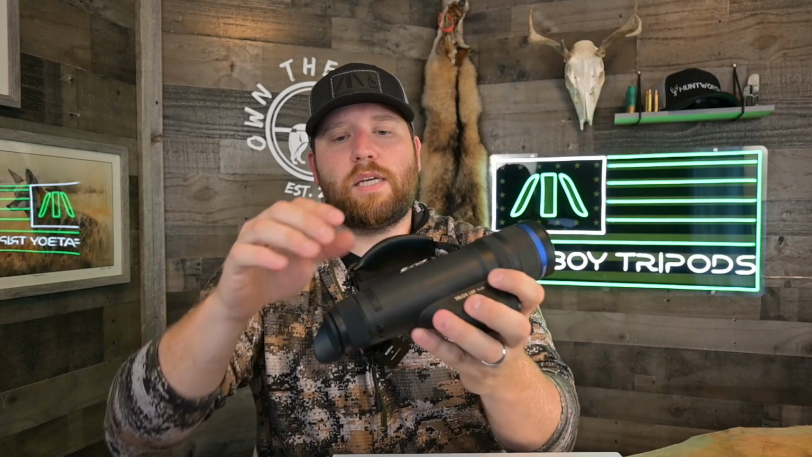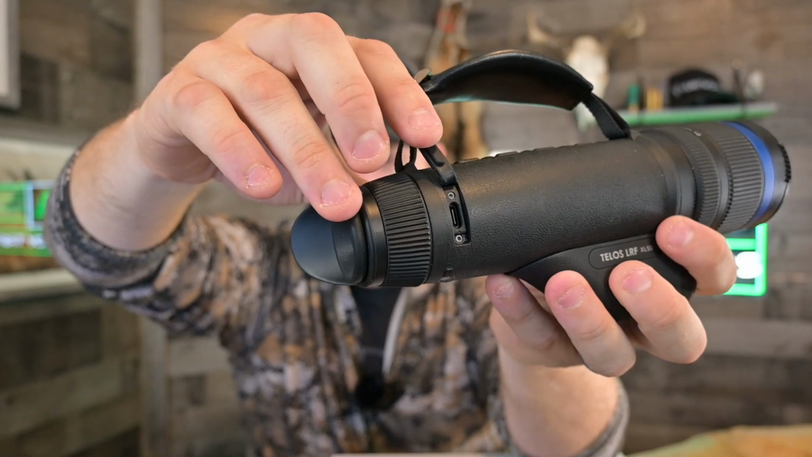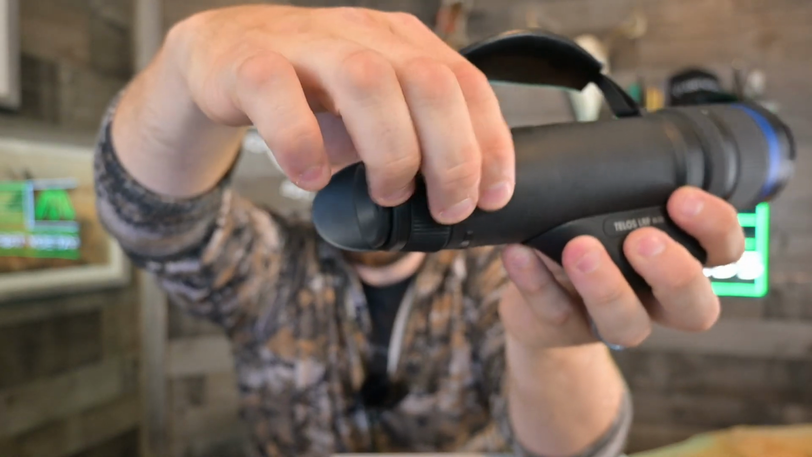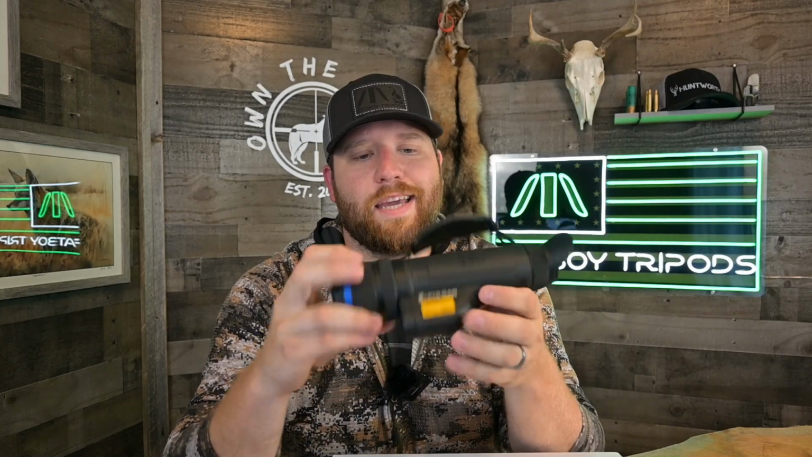There's also a USB-C port right here on the device. That is going to be how you charge and get data off of the device. It just has a nice rubber cover that keeps it protected. I will say that if you're gonna run the hand strap on the left-hand side, it can be a little challenging to get this battery in and out. So, you know, keep that in mind. If you guys are a lefty like me and you run the strap on that side, when you go to take the battery out, you're gonna have to pull this hand strap aside and just kind of do that. It's really not a big deal, you guys.